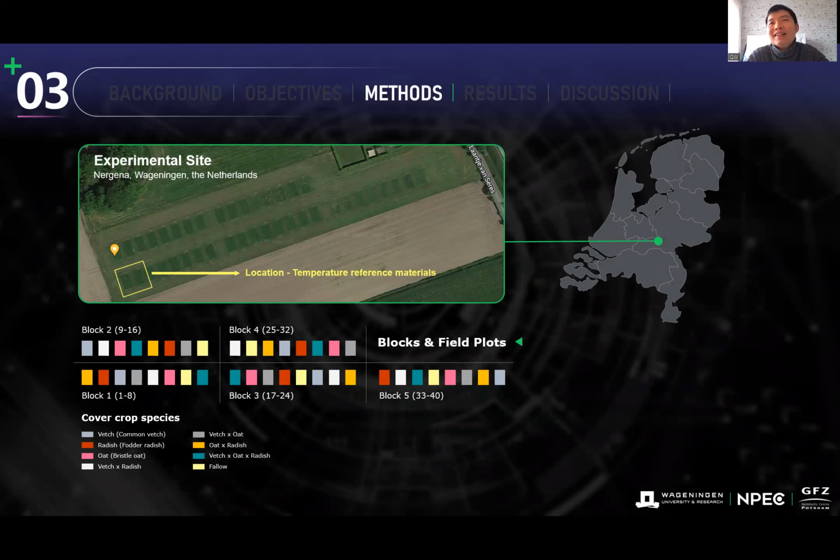Firstly, this research has been conducted in the Netherlands, at Wageningen University, and we have a relatively large experimental site. Since our next research question is to detect the water stress, we need to use the whole field in the end.